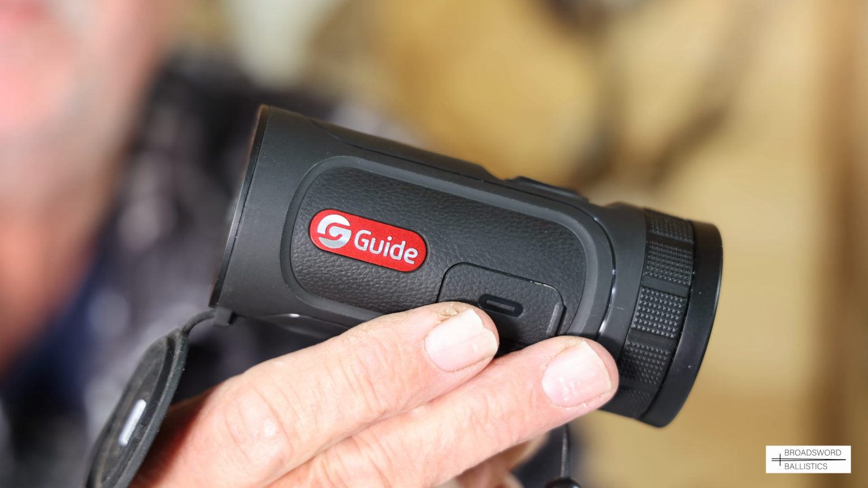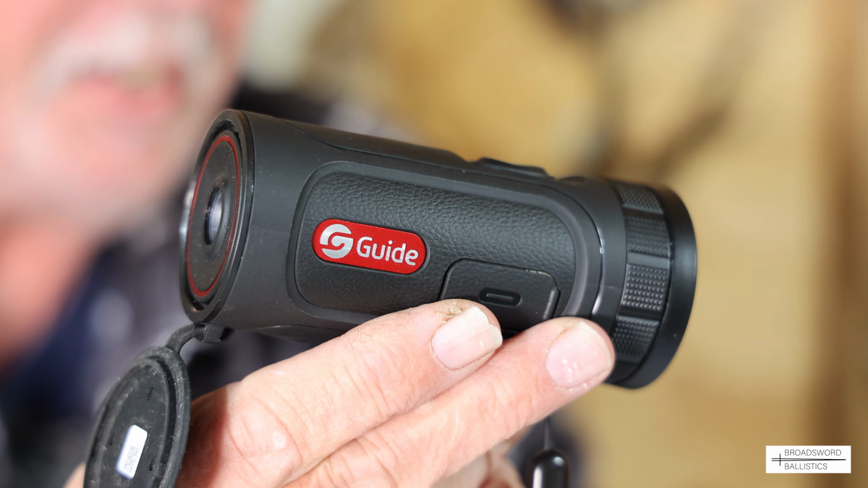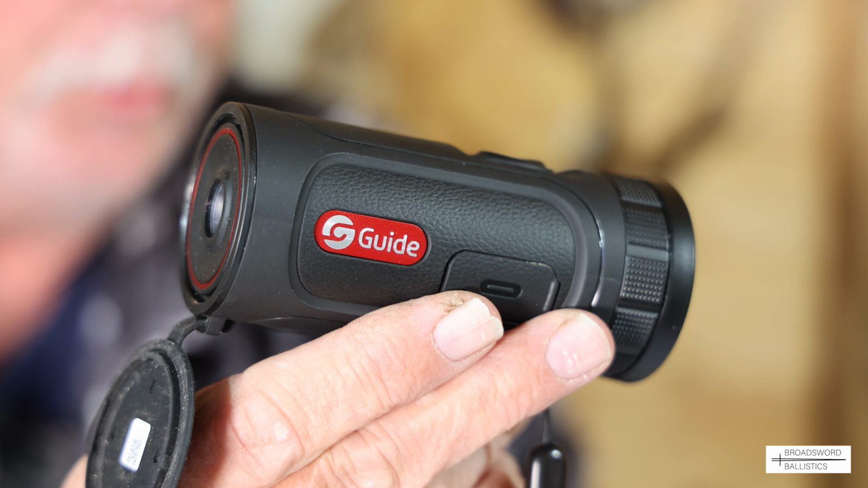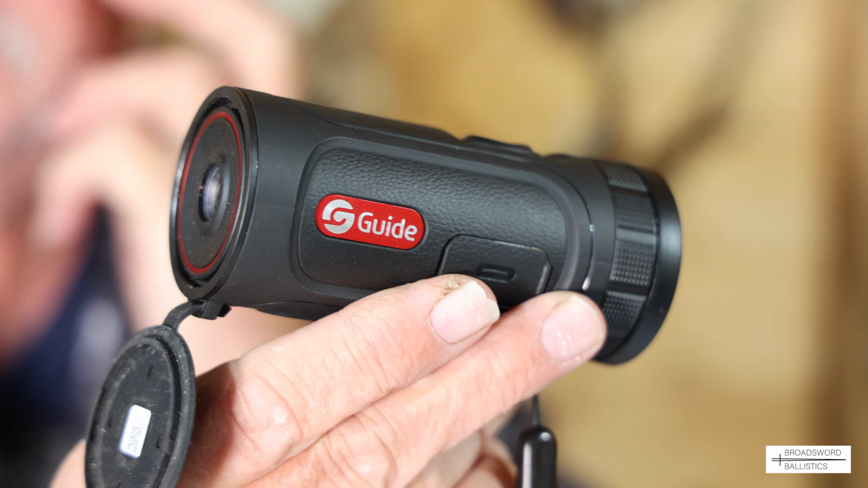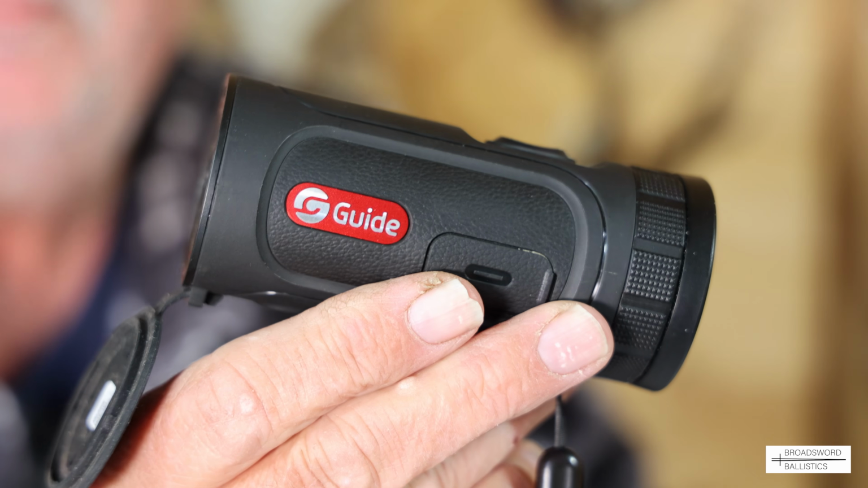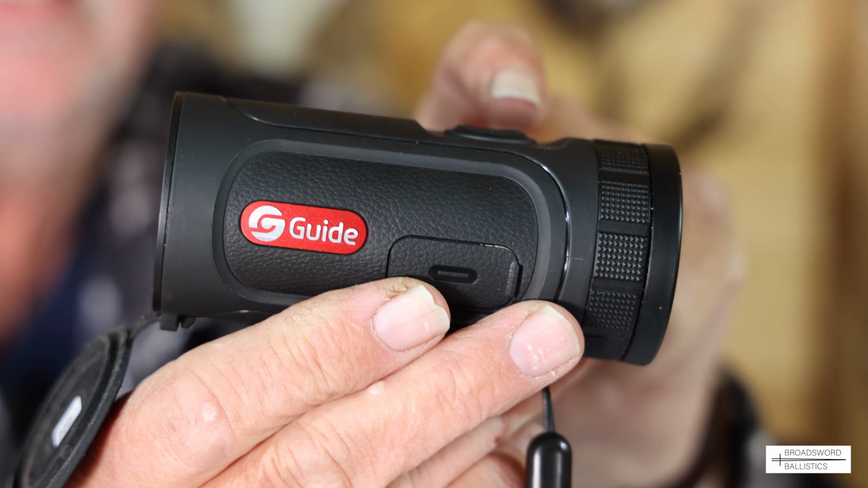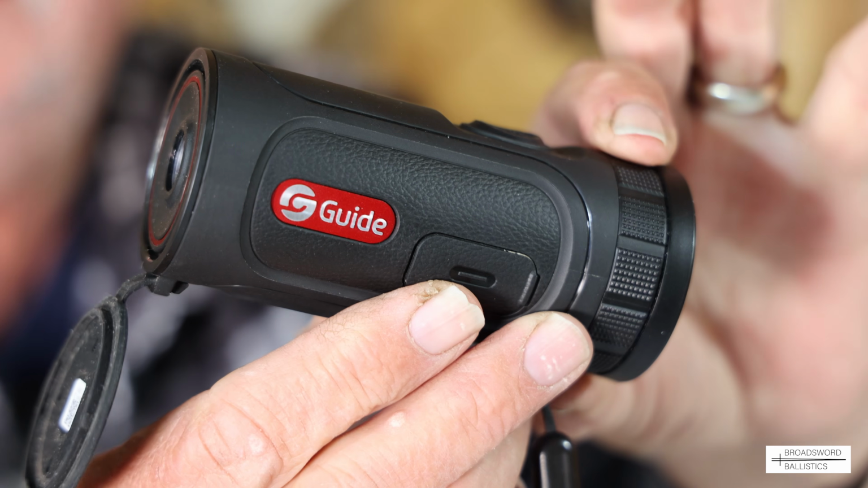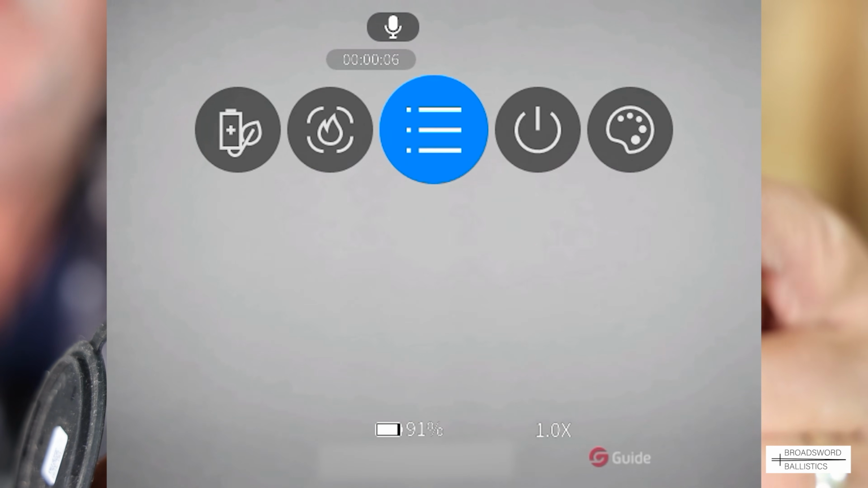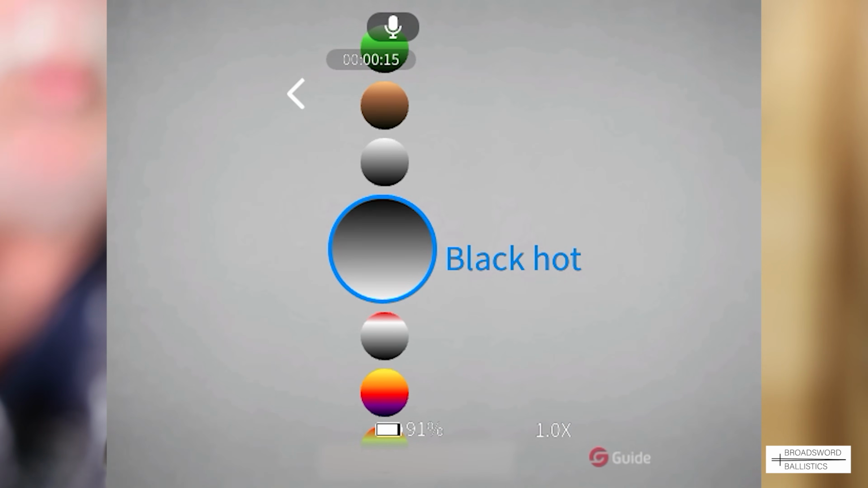Right, well let's go and look through some of the features you're actually going to use. Obviously you get the usual Wi-Fi, and you've got the USB-C charging port, microphone, Bluetooth, and there's picture and video recording, which is very nice to have. But the features you really use is the colour palette, and that's accessed, as we said, by pressing down here and rotating here to access the different menus, which will scroll across the top of the screen very easily. So the colour palettes you can use are white hot.